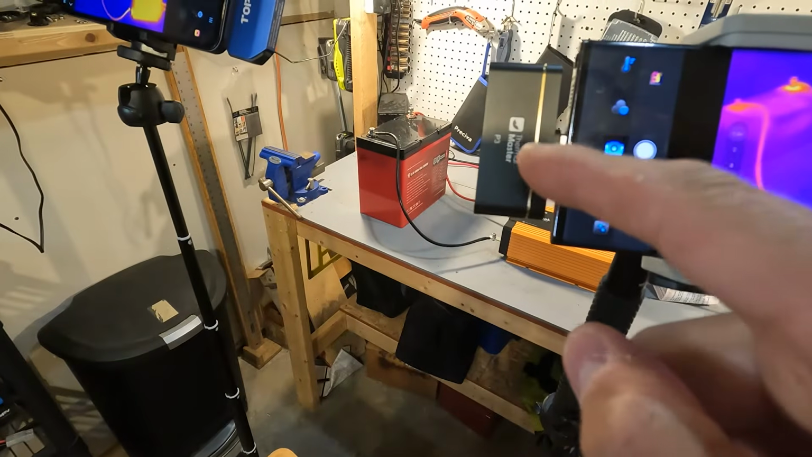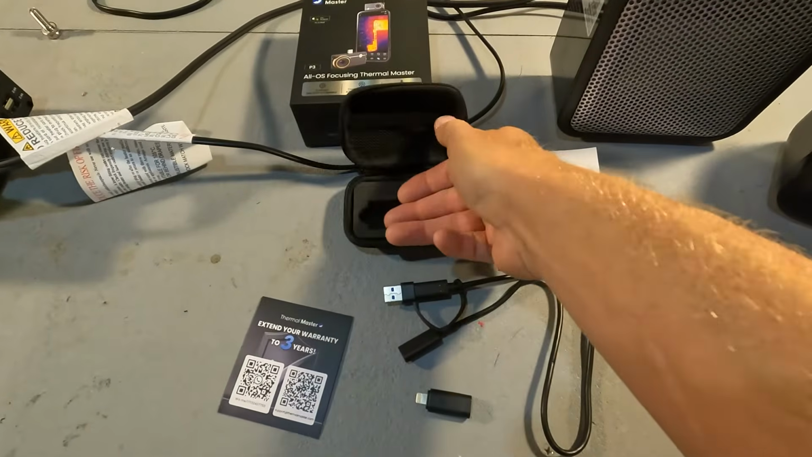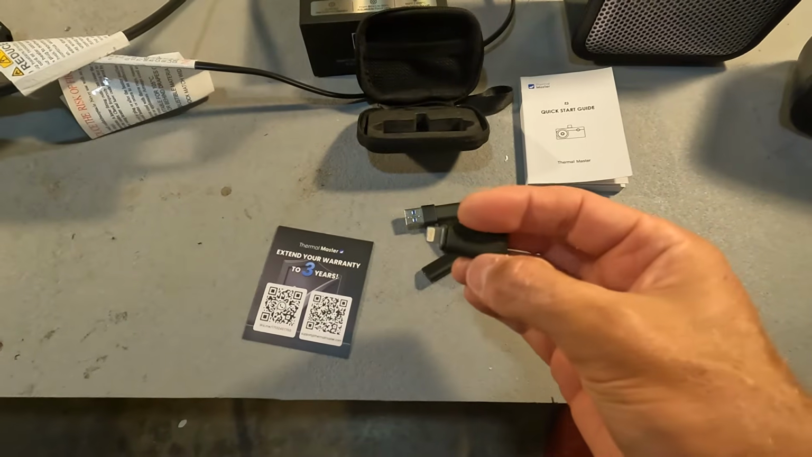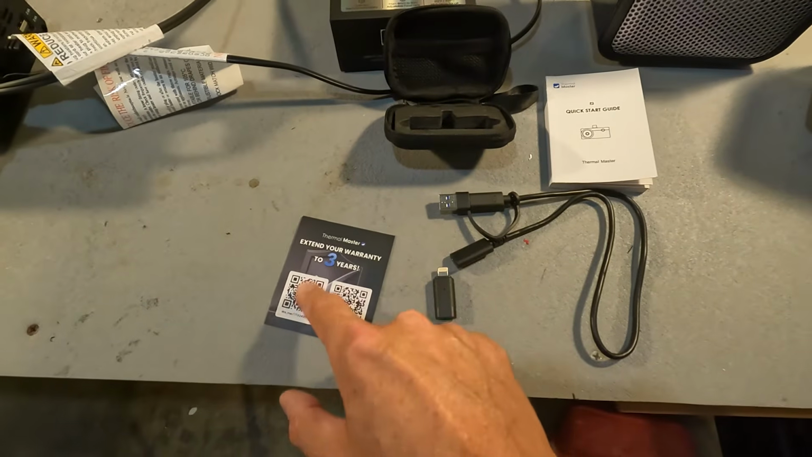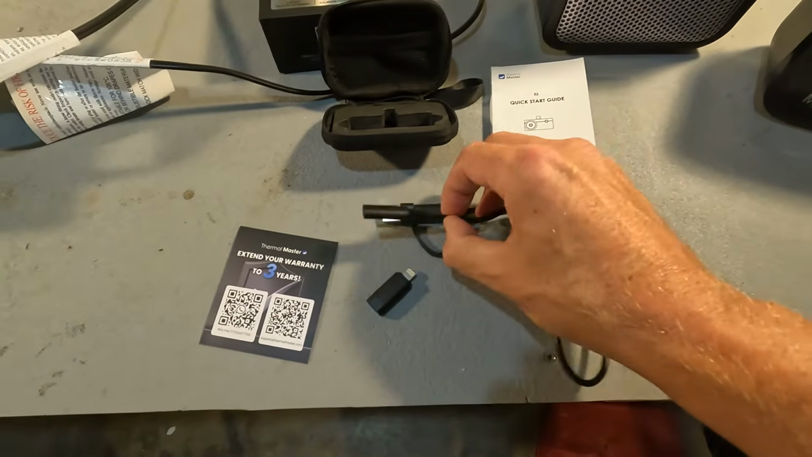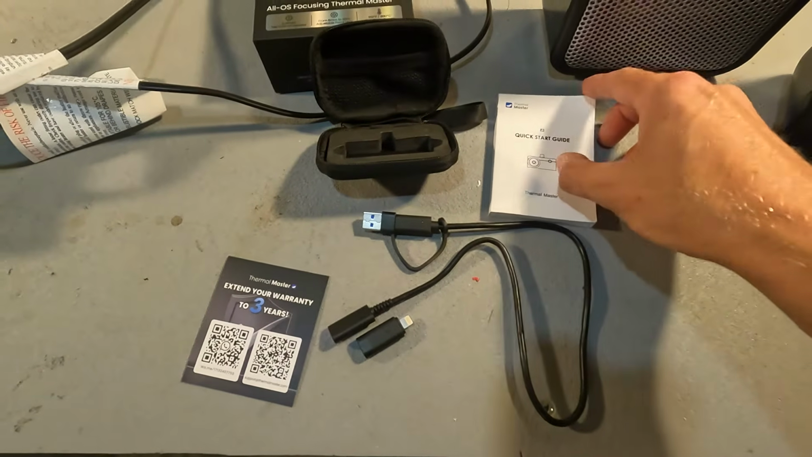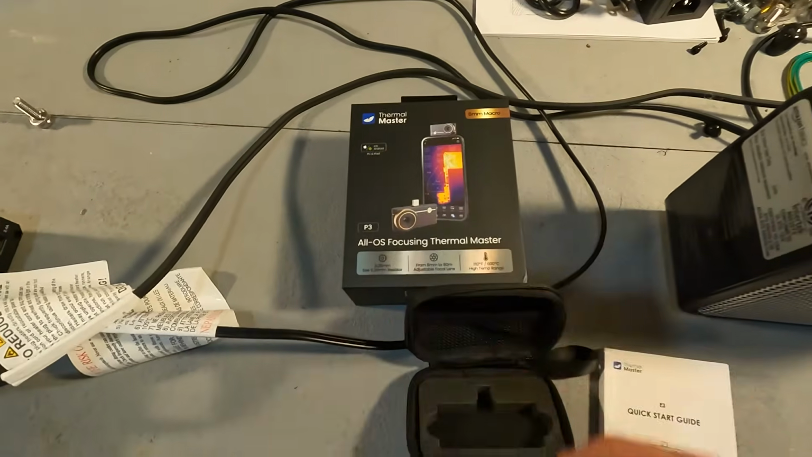Alright, along with a ThermoMaster camera, the other things that you get in this package are the case, which has a little netting right here that can hold your little converter right here that converts it to an iPhone lightning cable plug. It also comes with like a 3-year warranty with a couple of QR codes. And it also has an extension cable. So if you can't connect it directly to your phone, you can actually use this extension cable for it. So that's a nice little feature. It also comes with a quick start guide that is in multiple languages. And then there's also the box right here.